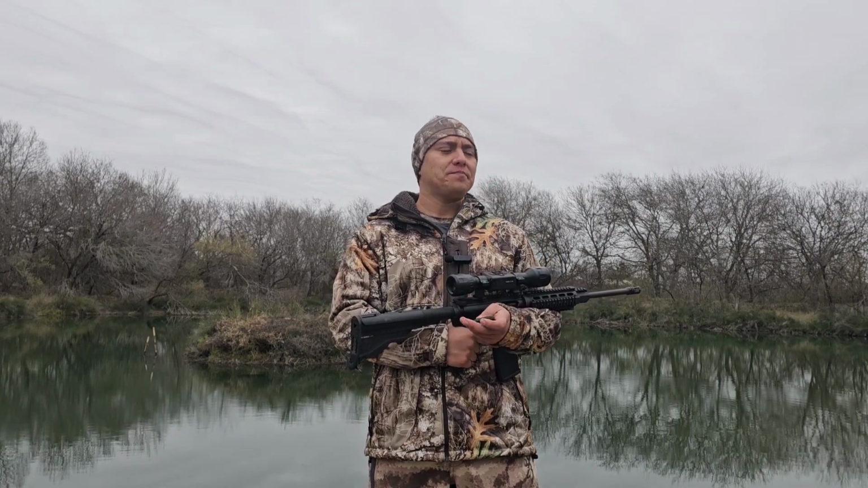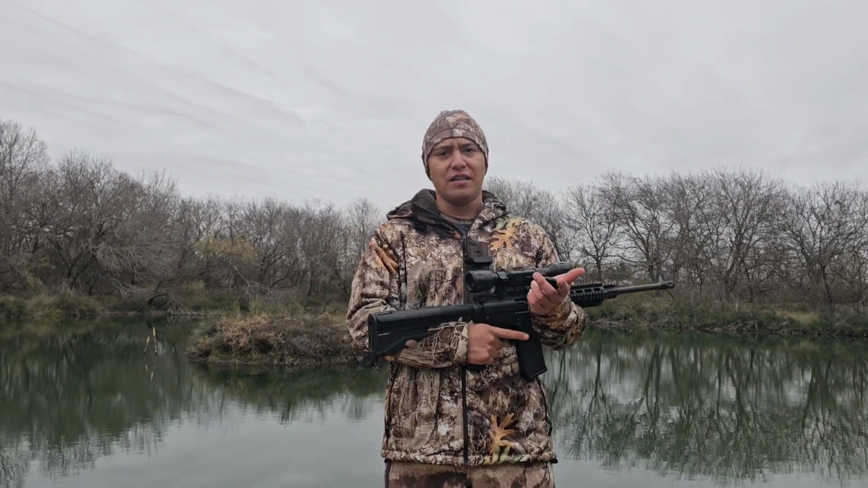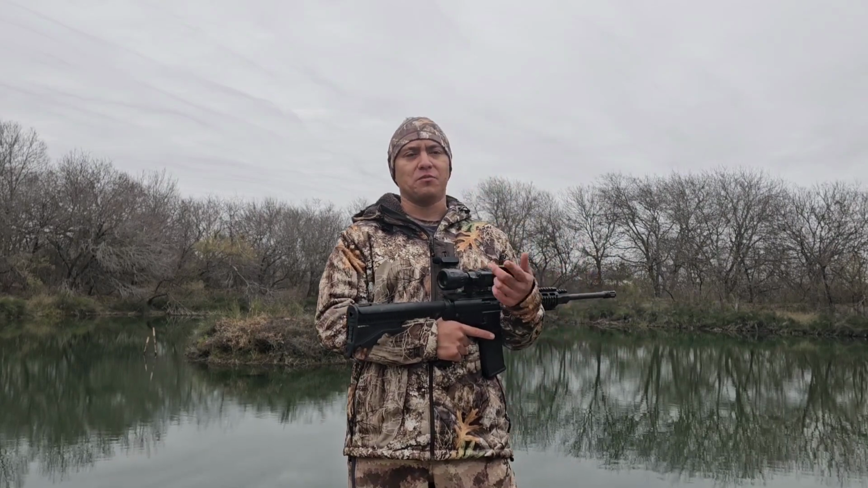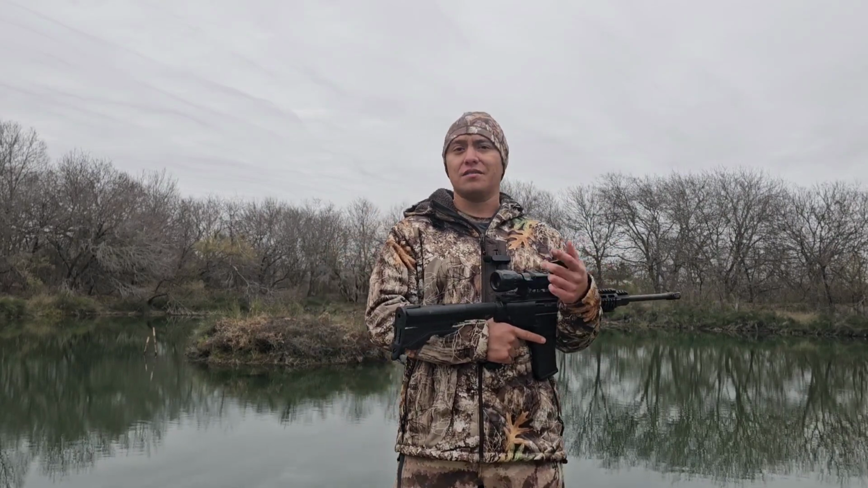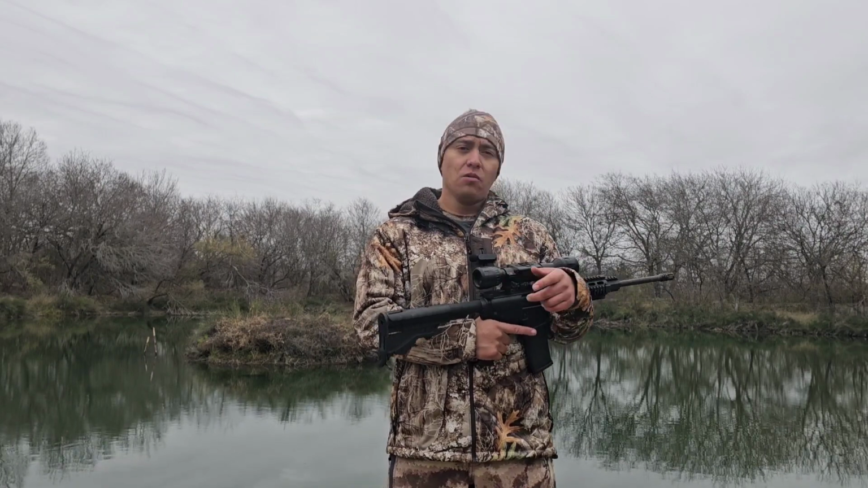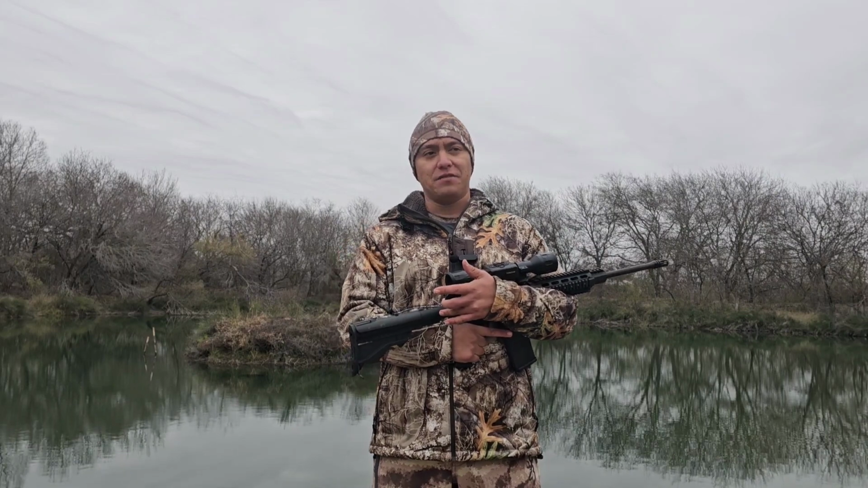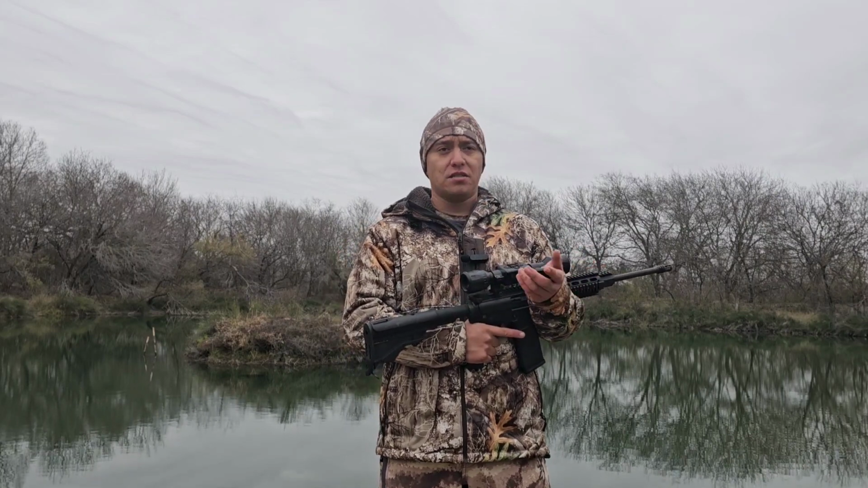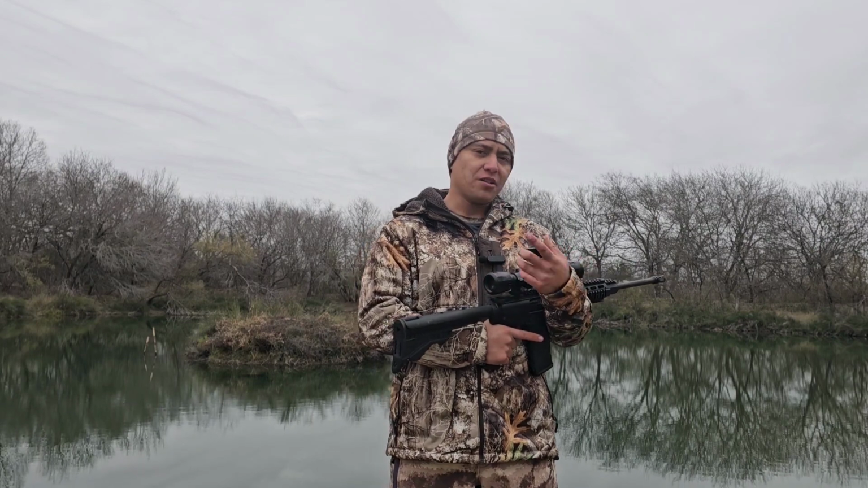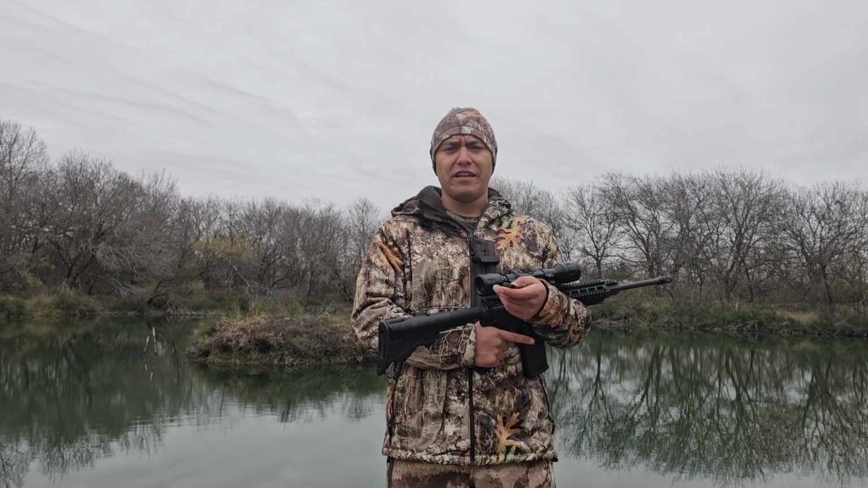But I get a lot of people who are curious on what type of hog hunting setup I have. And since deer season is wrapping up, most people are going to be jumping on to predators, hogs, other types of animals that you can shoot year round. So with that being said, a lot of people have also asked what type of setup do I have today. Nothing's changed since some of my older videos. The only thing that really has changed is the thermal. I'll talk a little bit about the thermal, talk about a little bit about the basic setup, and we'll go ahead and get into it.